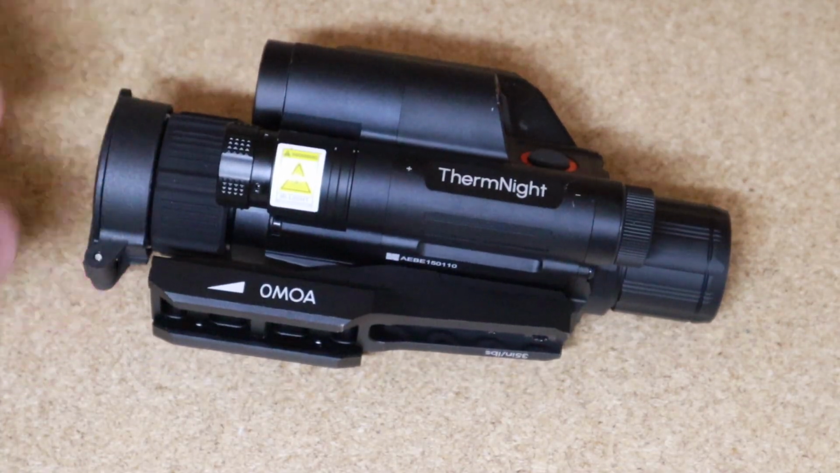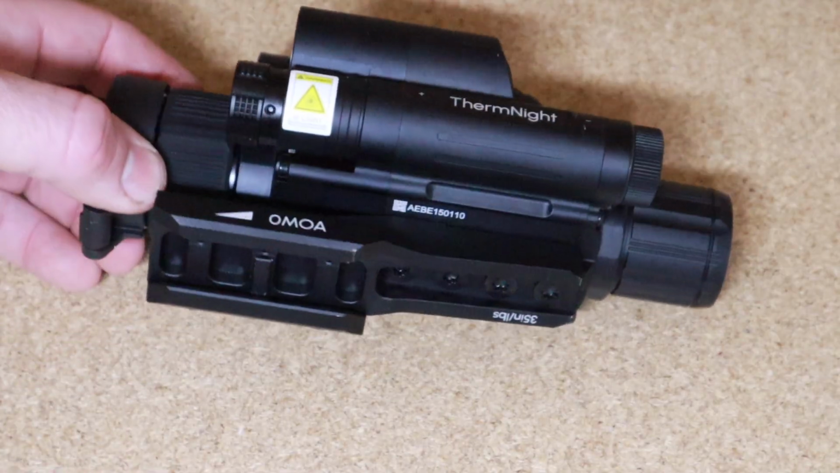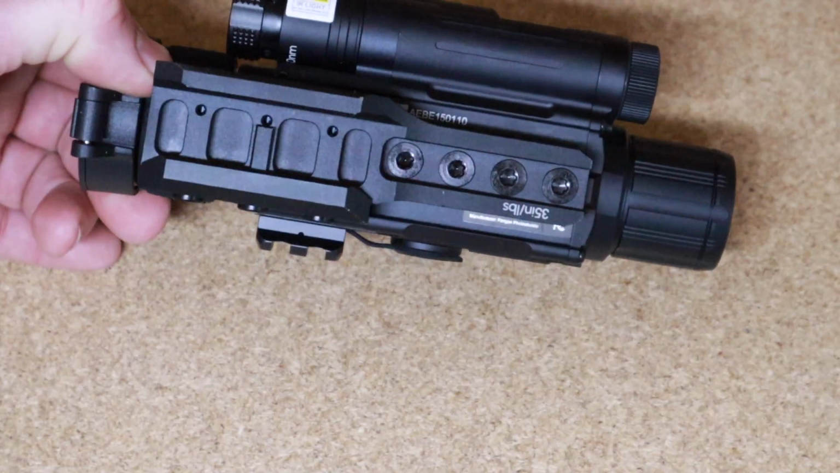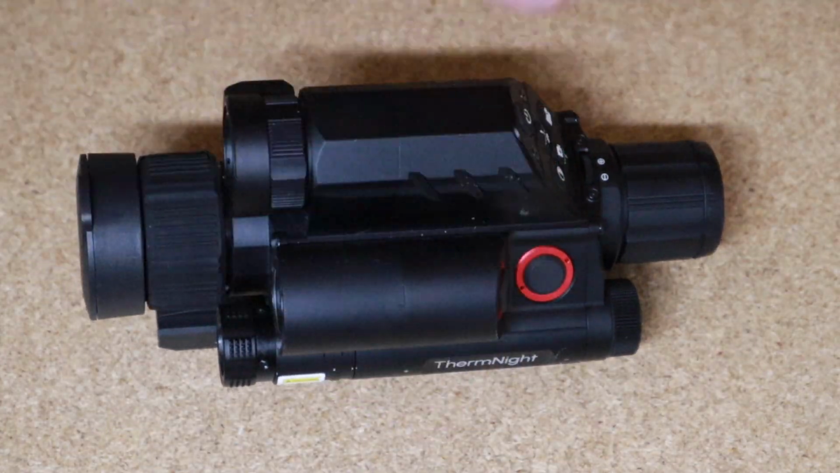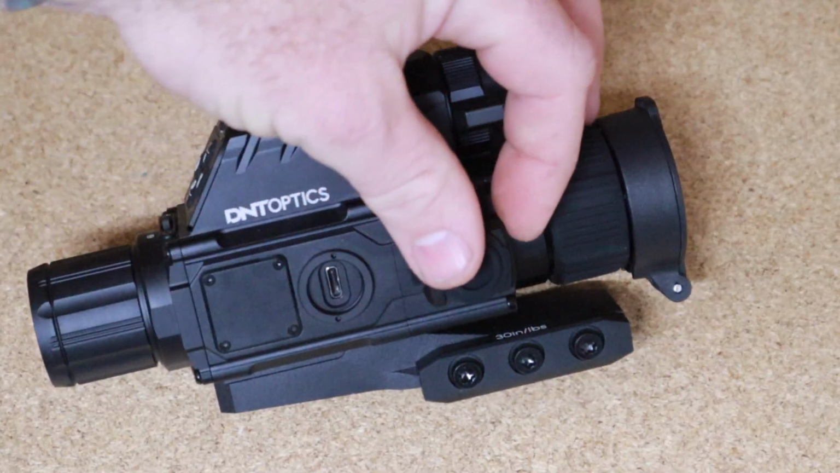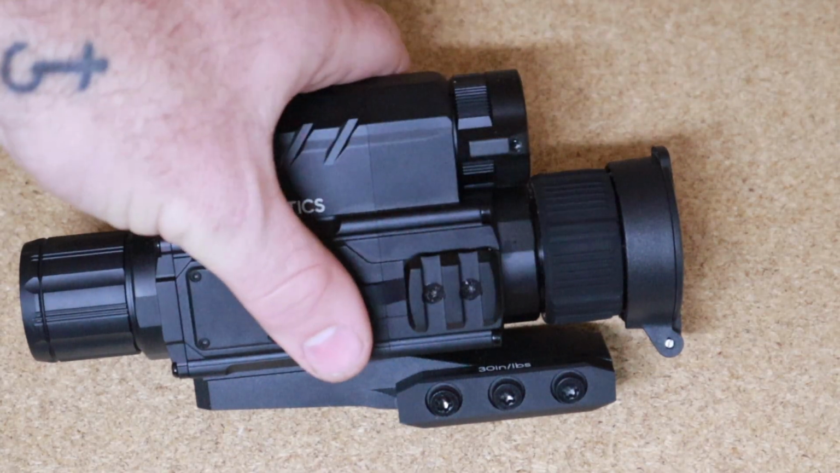As you can see, we have a cantilever mount, which is 0 MOA. It does have a very beefy recoil lug in there for your Picatinny rail, so that is all pretty good too. This doesn't take SD cards. Instead, you have a port here, and that holds the footage.